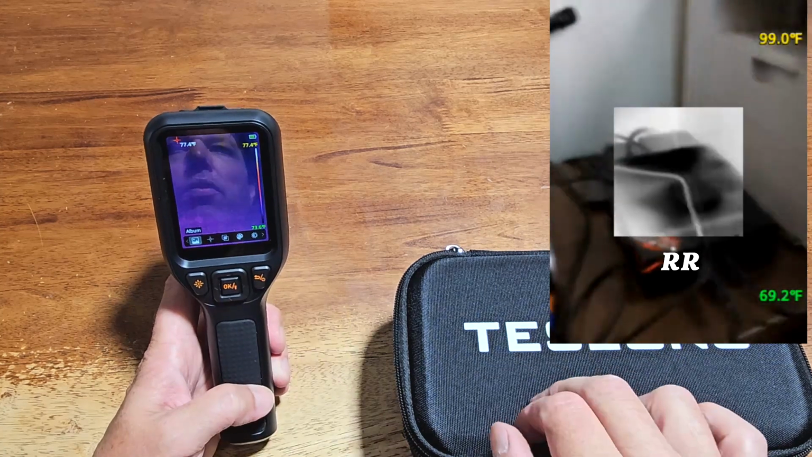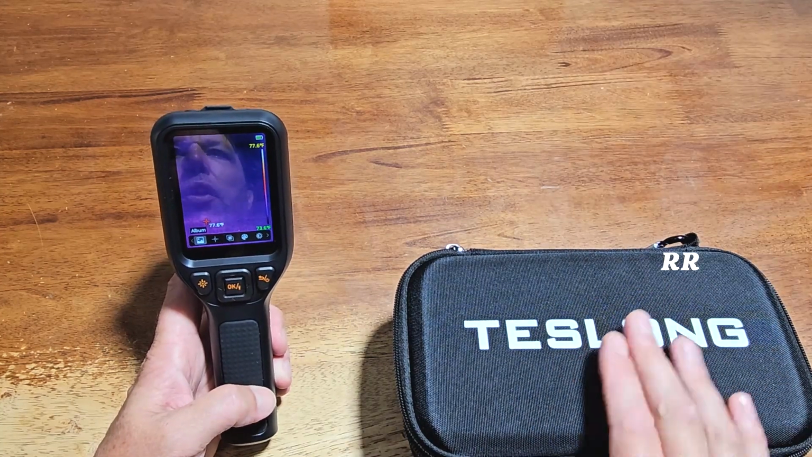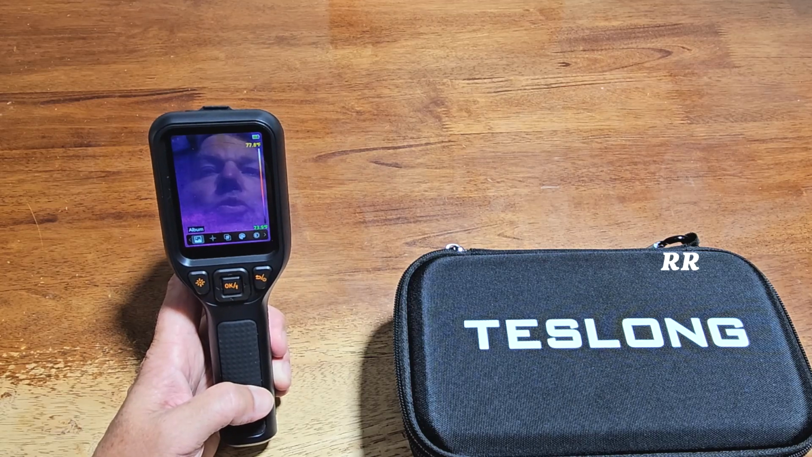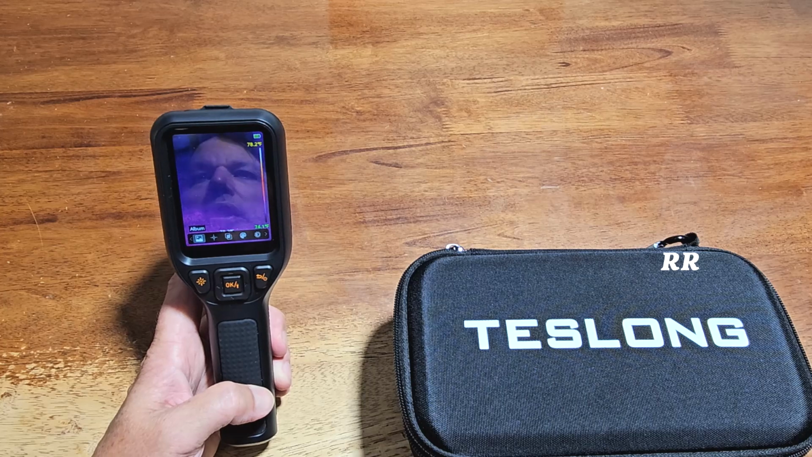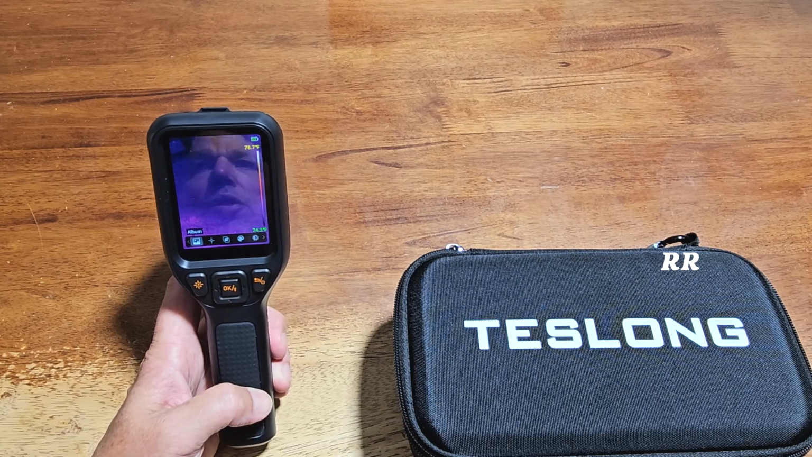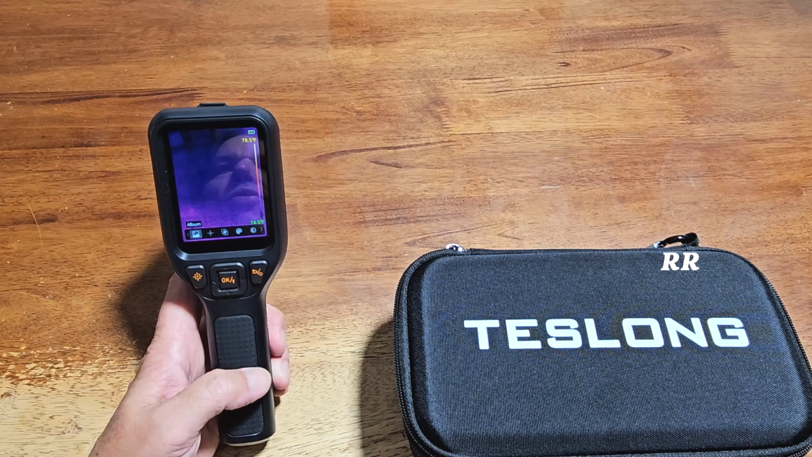And inside of the manual, they also provide you with a place to go where you can get some Windows PC software that will allow you to analyze your images. They have support for 3D imaging, point inline surface temperature measurement, batch analysis of images, and for generating professional reports.